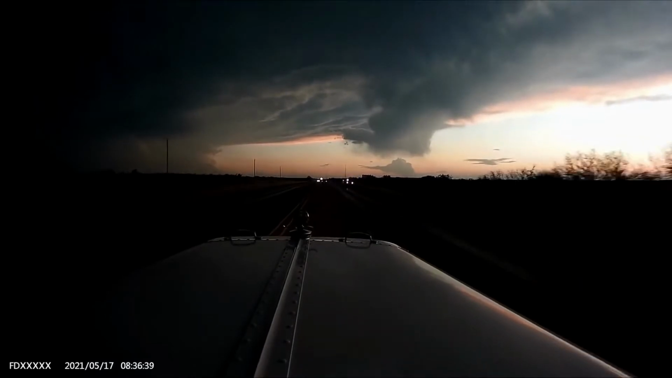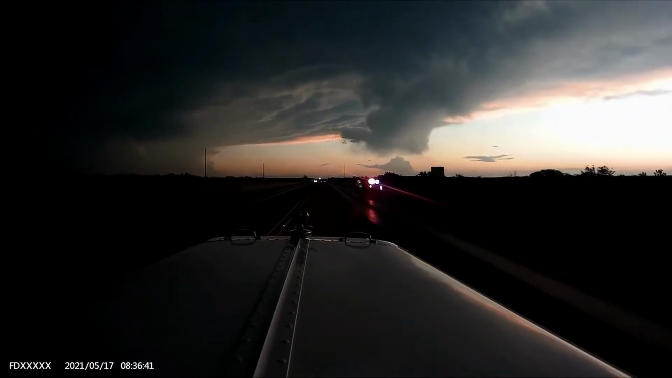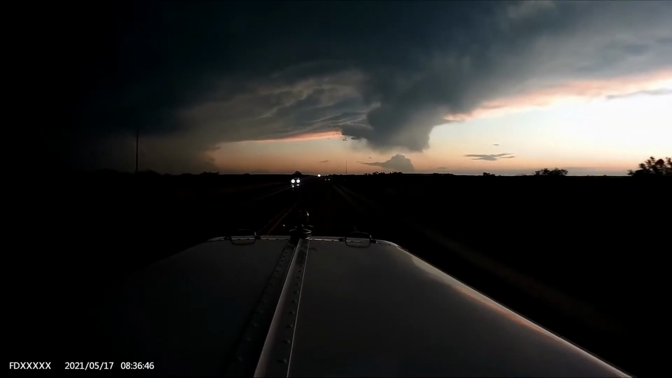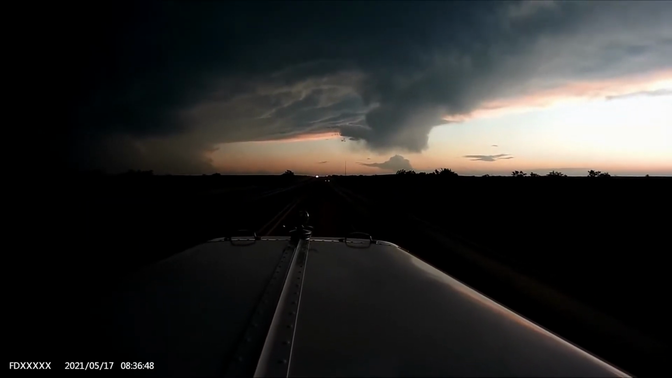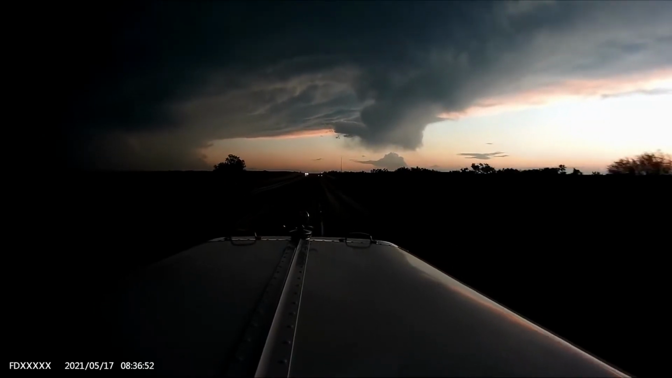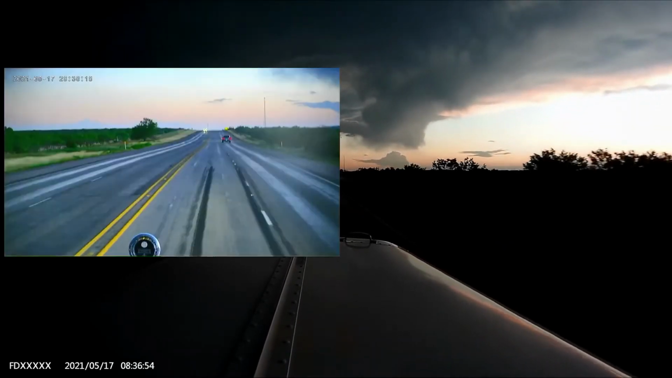Here is the difference. This is a different dash cam. See the difference? Night and day difference, okay? Like I said, the sun is actually below the horizon, and it's pretty dark outside. I mean, I've got my headlights on and you can't even see the headlights yet, okay?